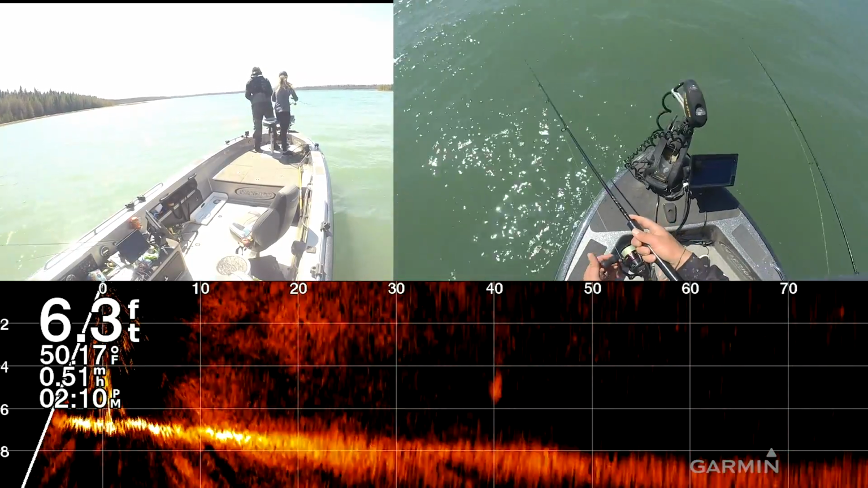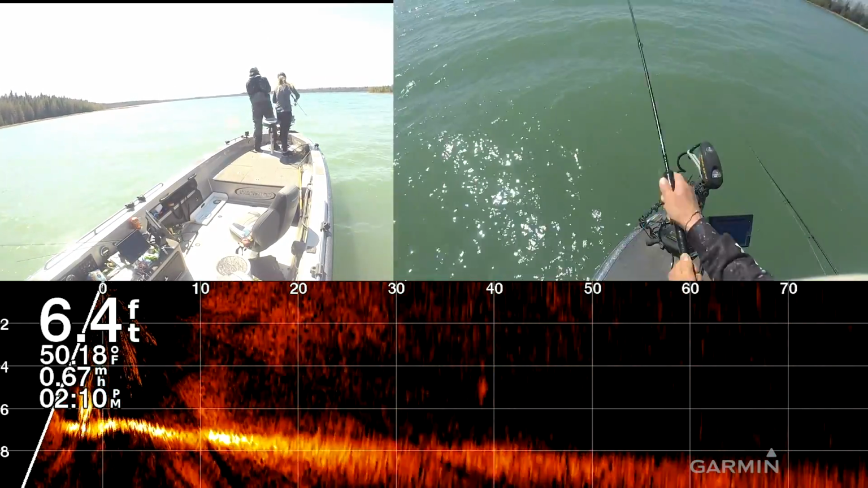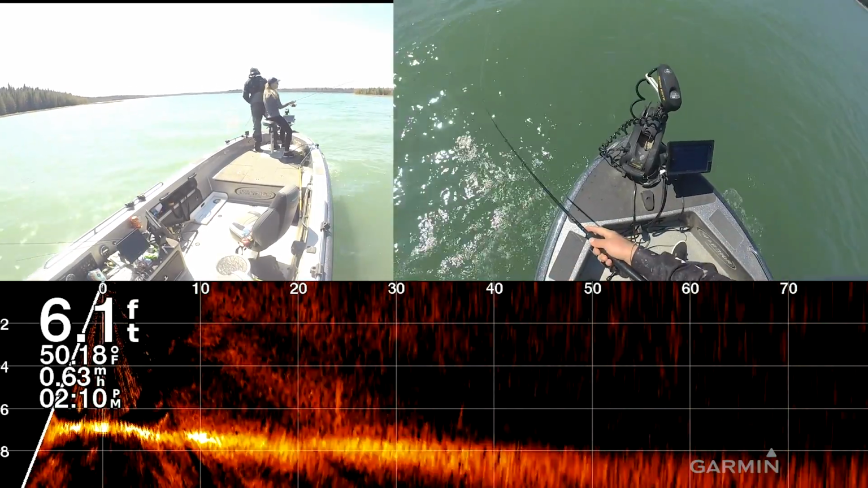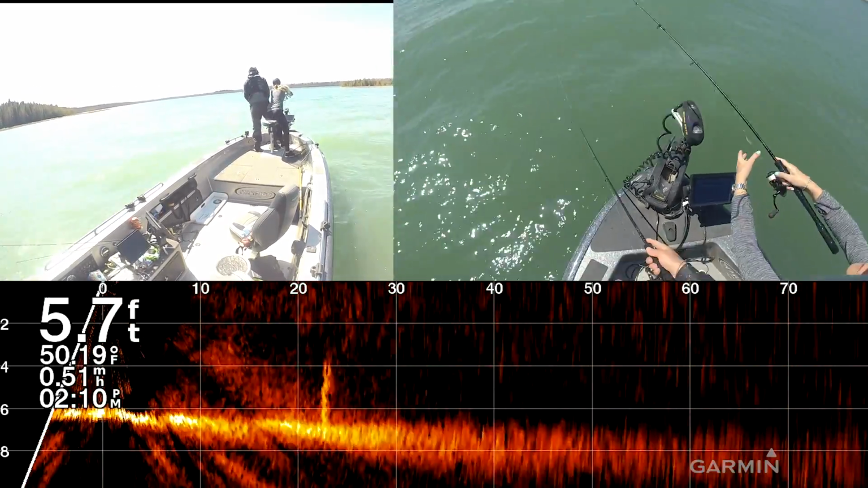It gives you the confidence then to cast that spot 10 times as opposed to otherwise you'd be fanning around, right? Yeah. Now we don't see it, but we know it's still right here. I'll look again in a second.